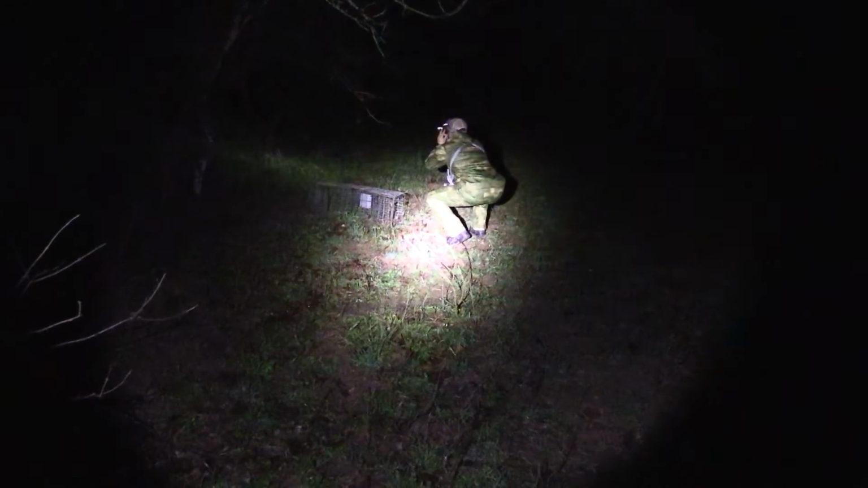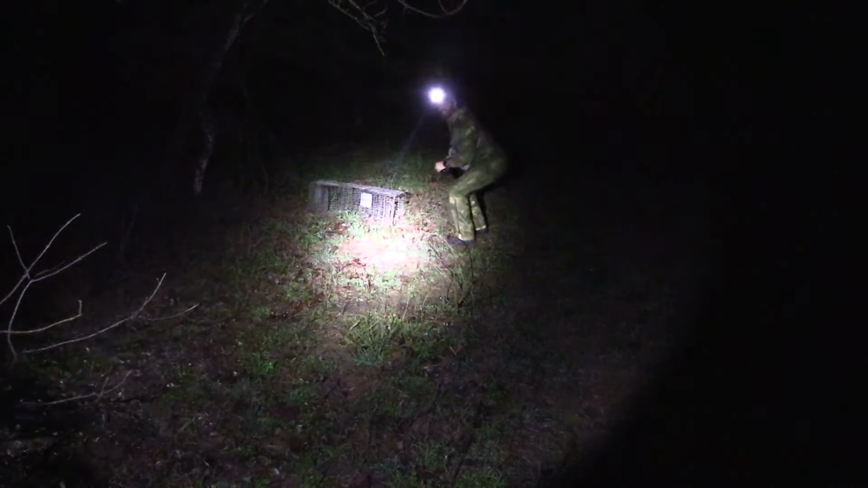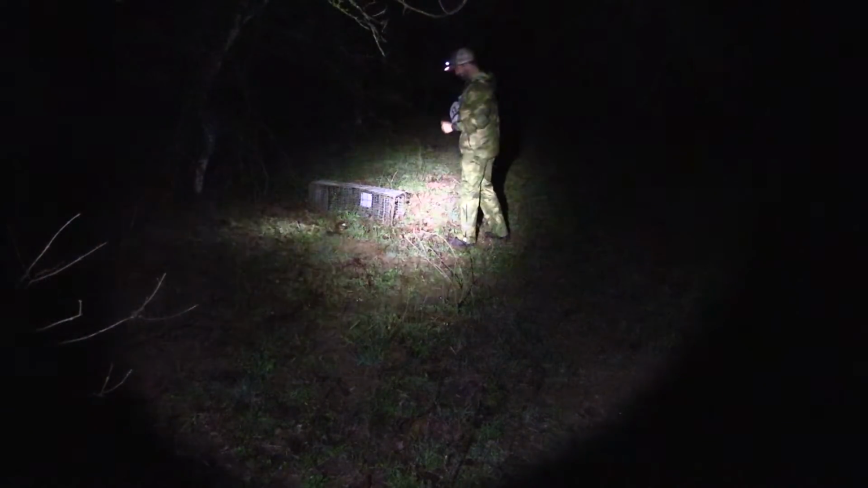Hey, I'm gonna turn on this binocular. Yeah, see if you can see that. Okay, here's blood right here. I got him. He's laying right up there. Way to go, man. Let's go get him.